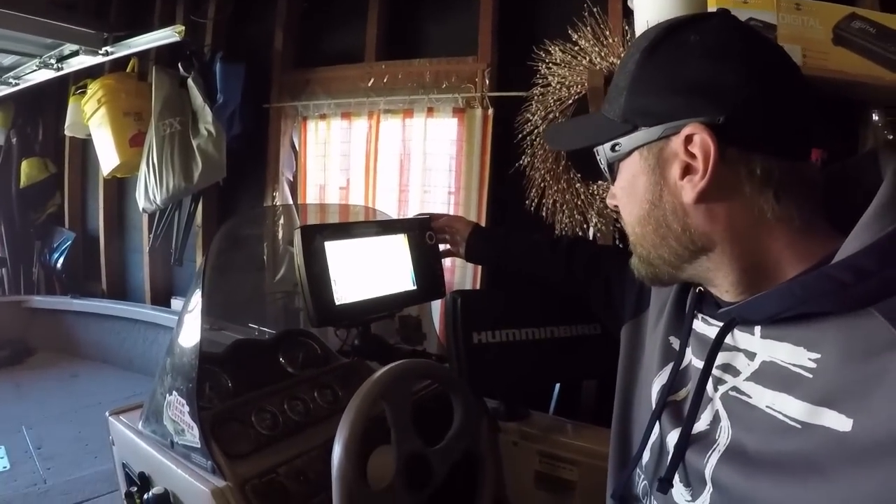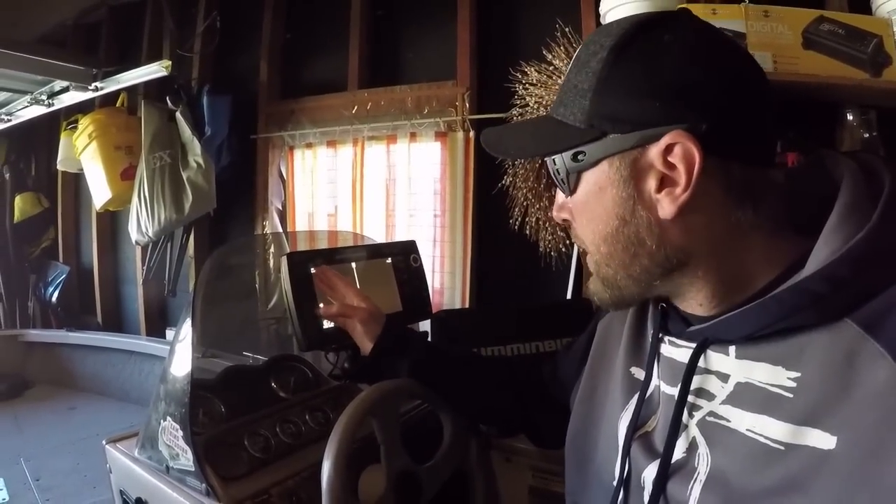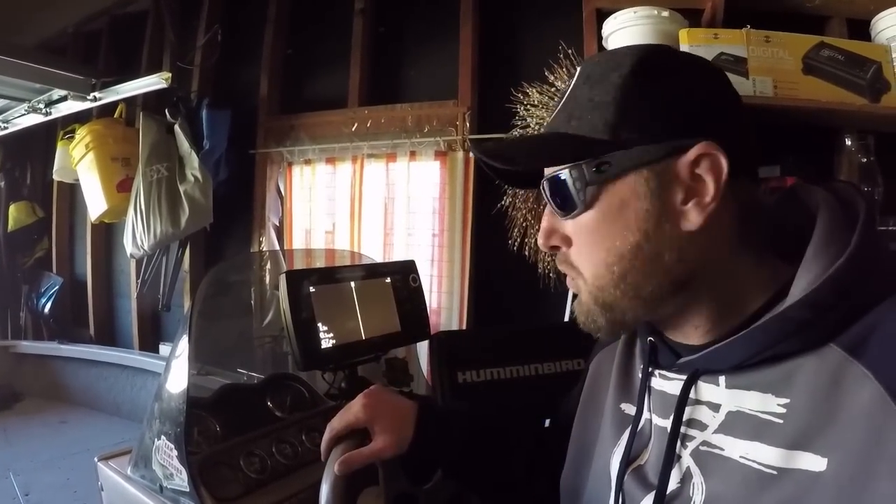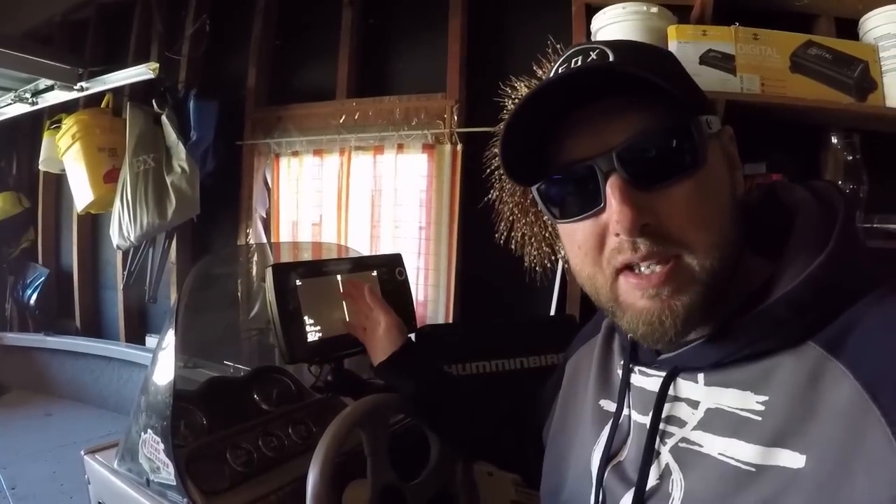Now let's talk about settings. First thing you want to do, go hit the view button a couple times till you're on your side imaging. What we're doing here, I like to keep mine when I'm in shallow water set about 35 foot to the left and the right. This gives me the best, cleanest picture for what I want. If I'm in deeper water, I will make that go out about 60 foot on each side. The general rule of thumb is you want to keep that about 3 times what your depth is.